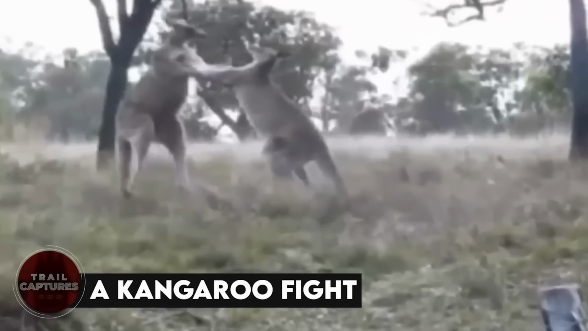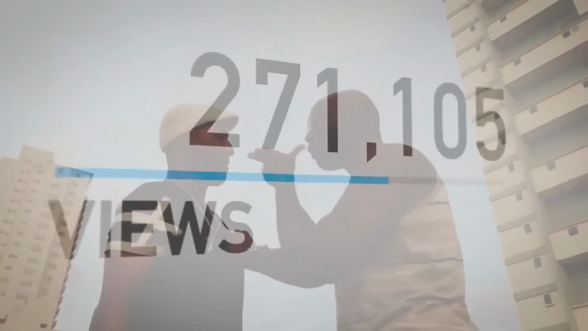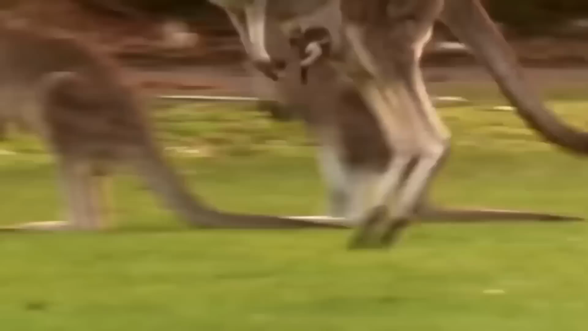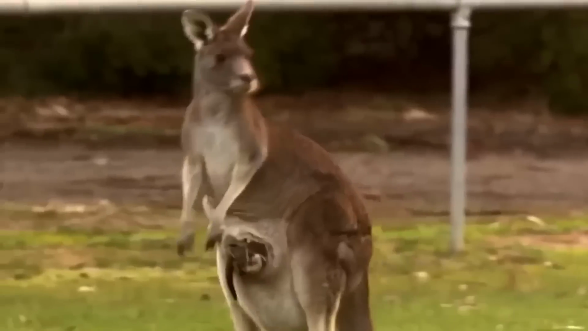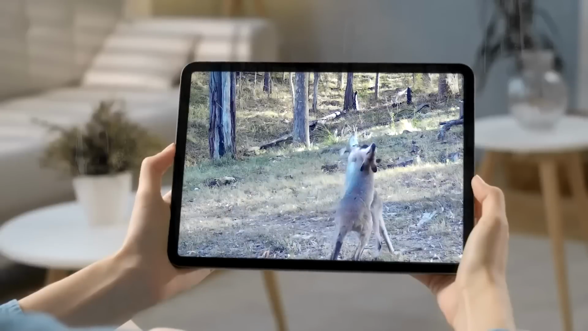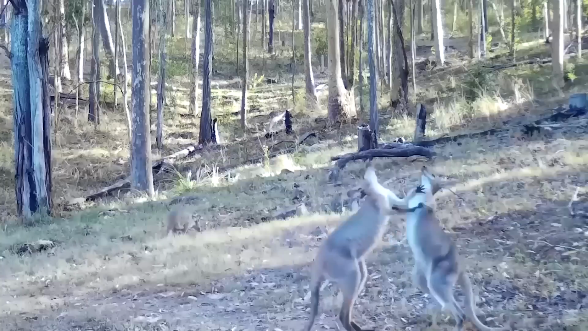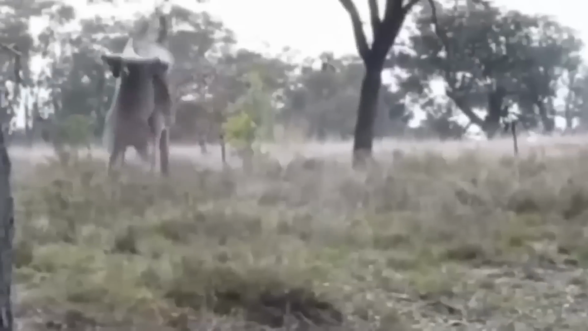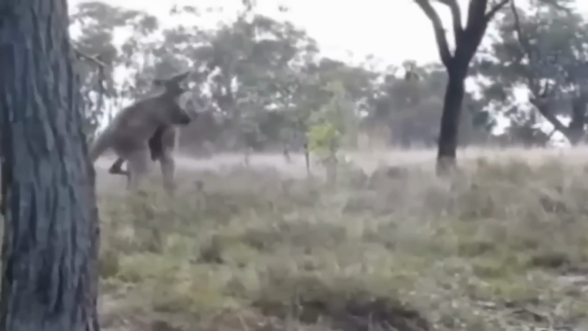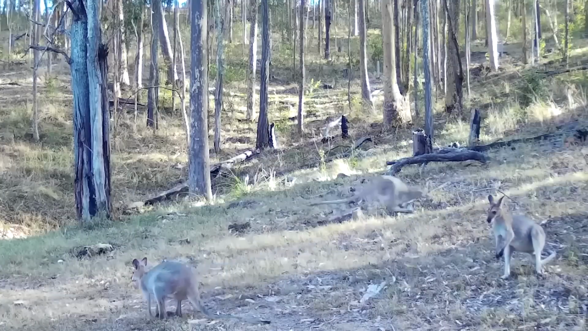A kangaroo fight. Have you ever seen videos of people fighting that go viral online? It happens quite a bit, right? But it's actually pretty rare to come across videos of kangaroos fighting. Well, I recently saw one on trail camera footage. These two kangaroos were squabbling and it was pretty interesting to watch. The fight started when they grabbed each other by the neck and tried to knock each other over. But in the end, they both walked away peacefully. Pretty cool, huh?